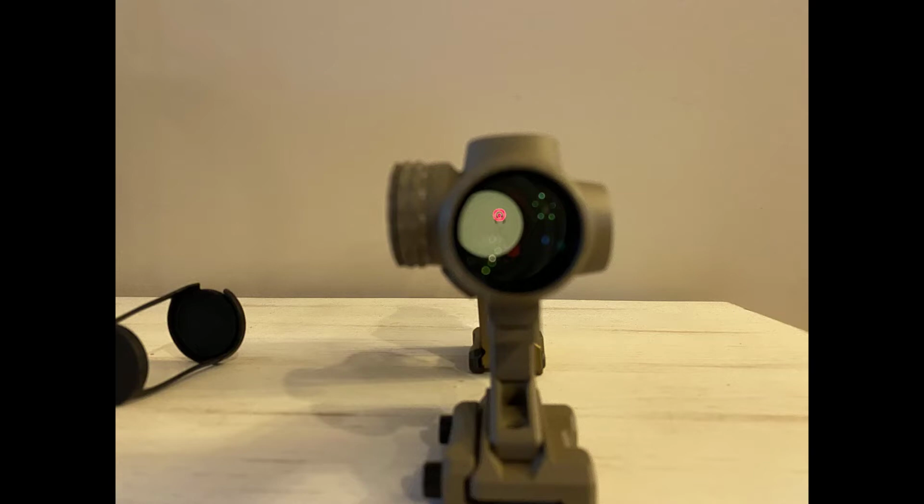And I have really bad astigmatism. Some people get double dots, some people get starbursts, some people get comet trails, and I'm pretty sure I get all of it all at the same time. So this is pretty much my ideal optic currently, until something better comes along. With that said, let's dive into the review.